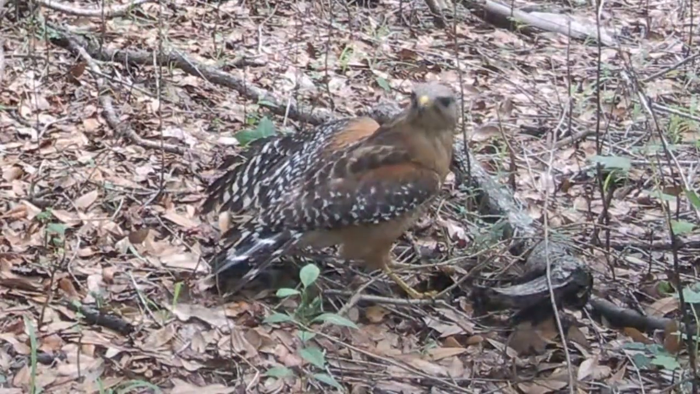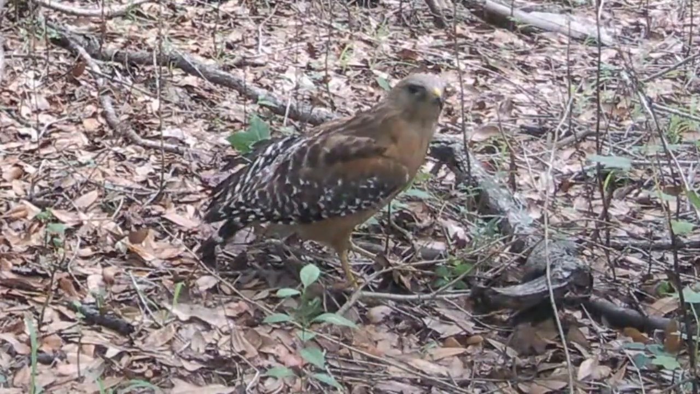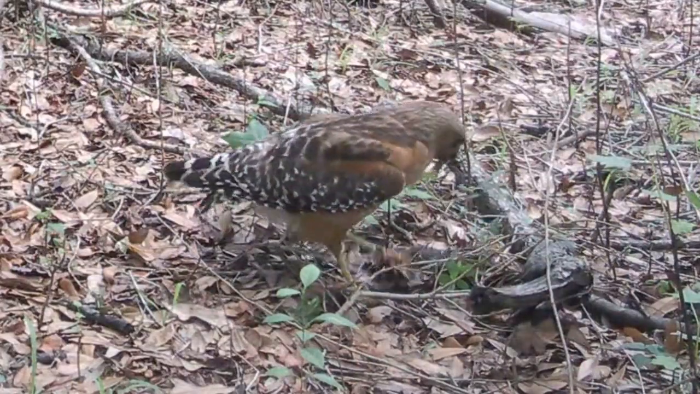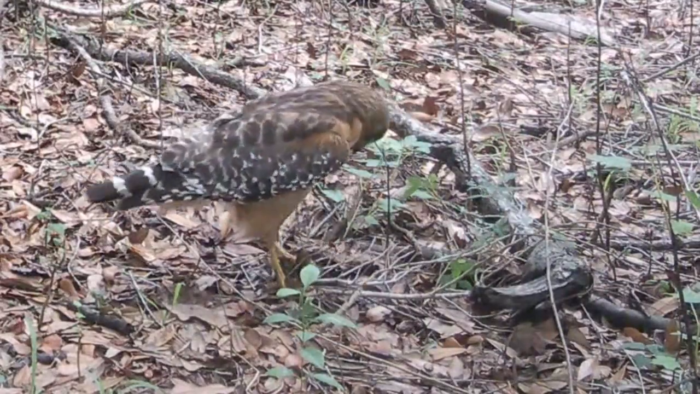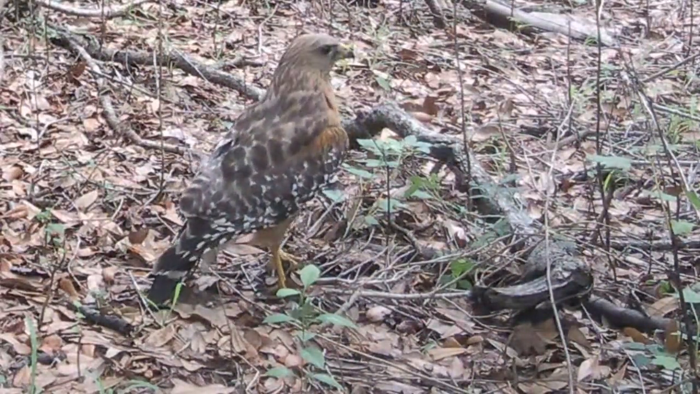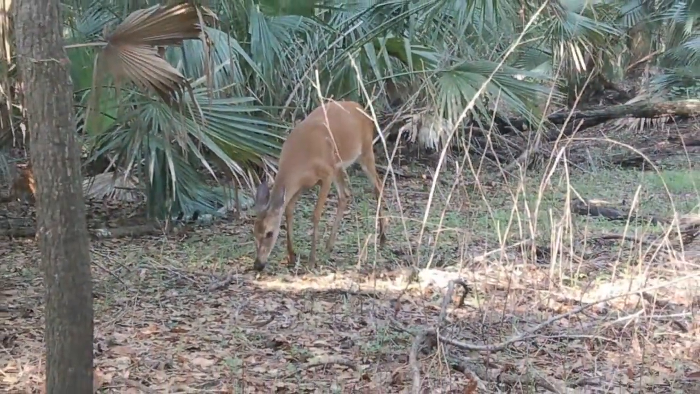Here's some kind of a hawk, I think. He caught something in his left talon there. And I don't know what it is. Could be a lizard, could be a frog, could be some kind of a rodent. I don't know. I think he's about to invite it to lunch.